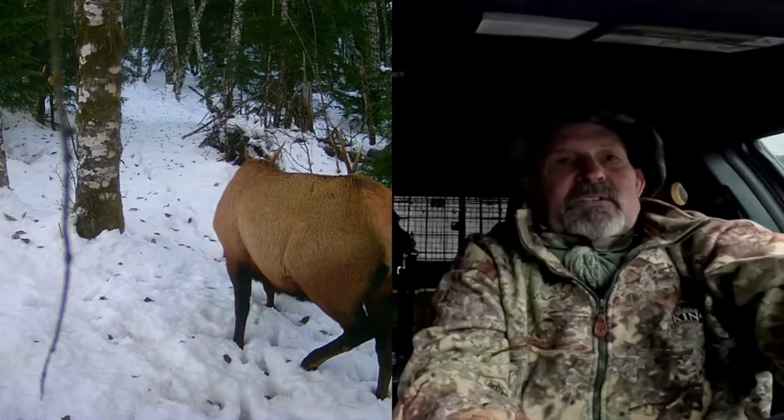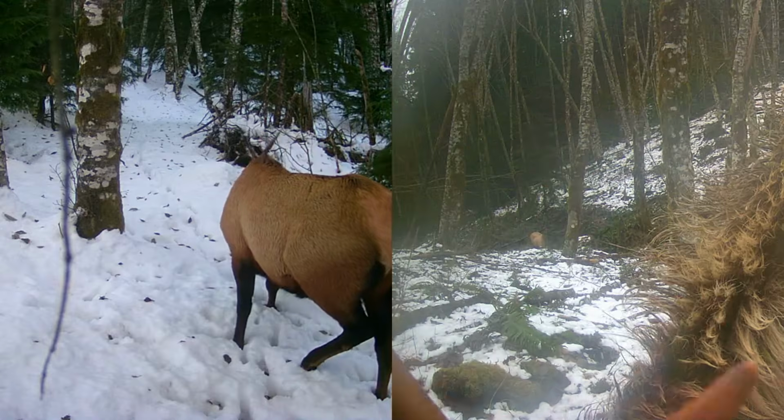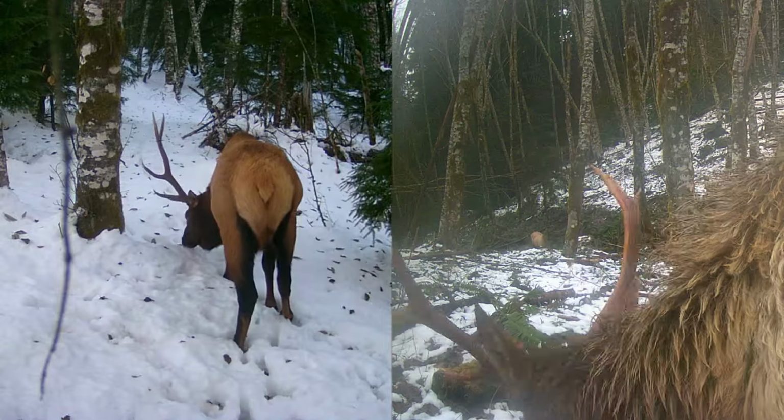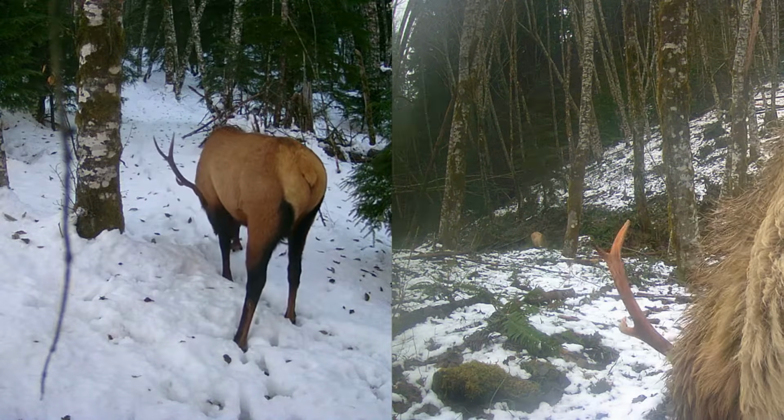I'm sure all the batteries are dead. These haven't been visited for several months. We've had a lot of rain and a lot of snow, and hopefully we'll find a lot of animals. So stay tuned. Here we go.